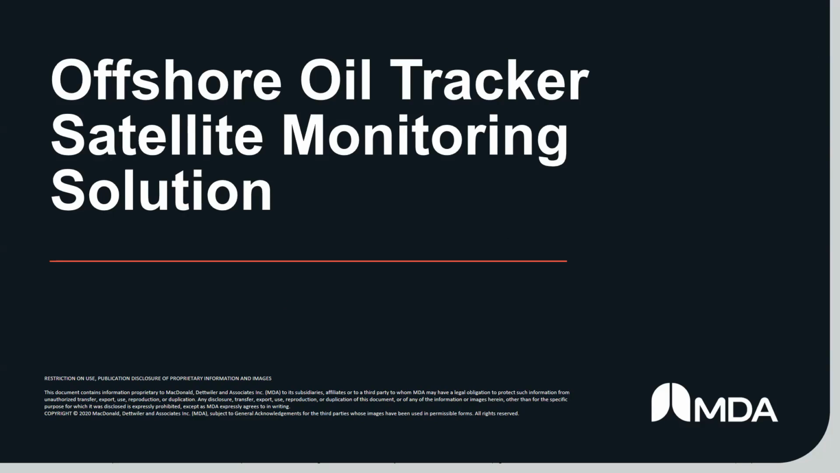And today, while we have many other applications at MDA that use satellite imagery, I'm going to focus on our solution that we deliver to the offshore portion of the energy sector, where we're tracking oil on water. We call it Oil Tracker, and it's a satellite monitoring solution that you'll hear about today.